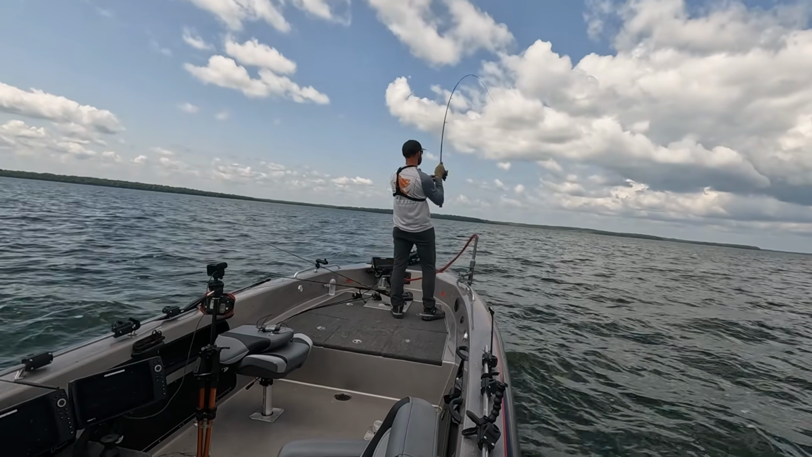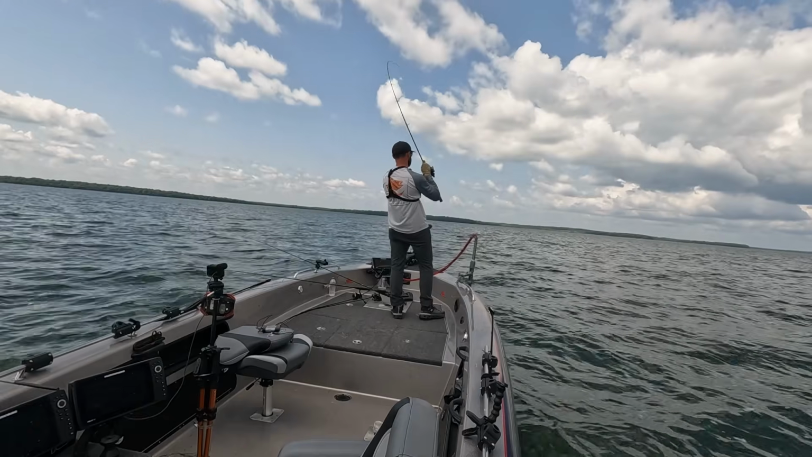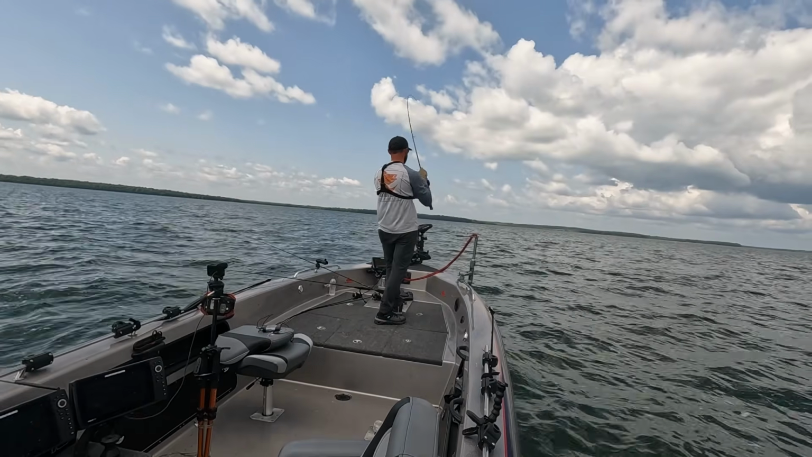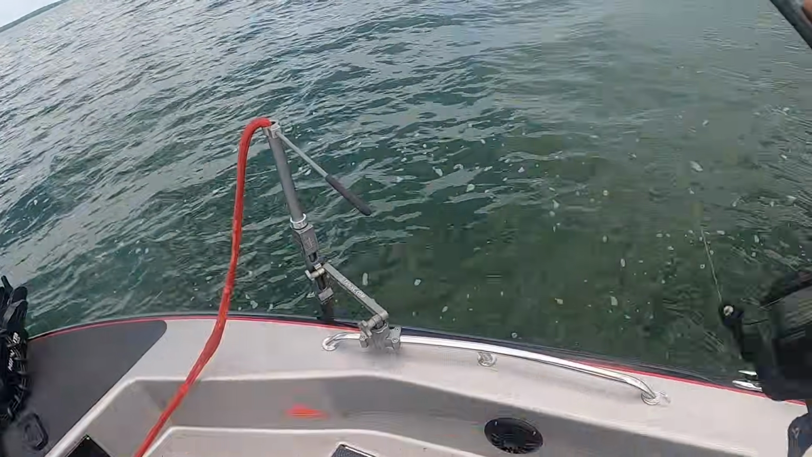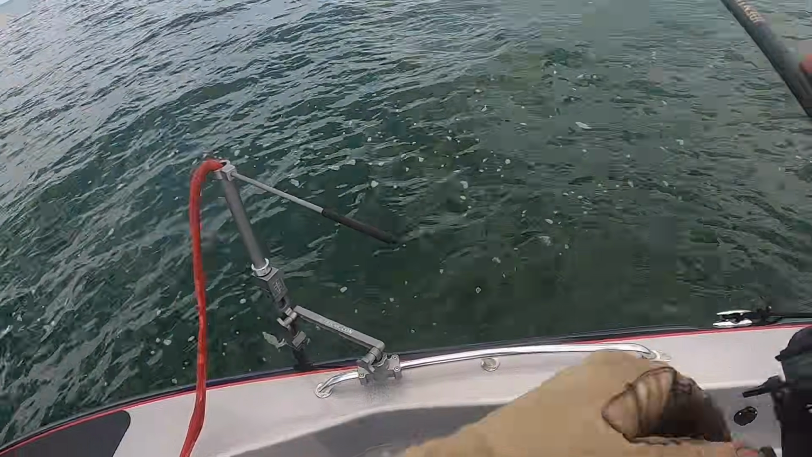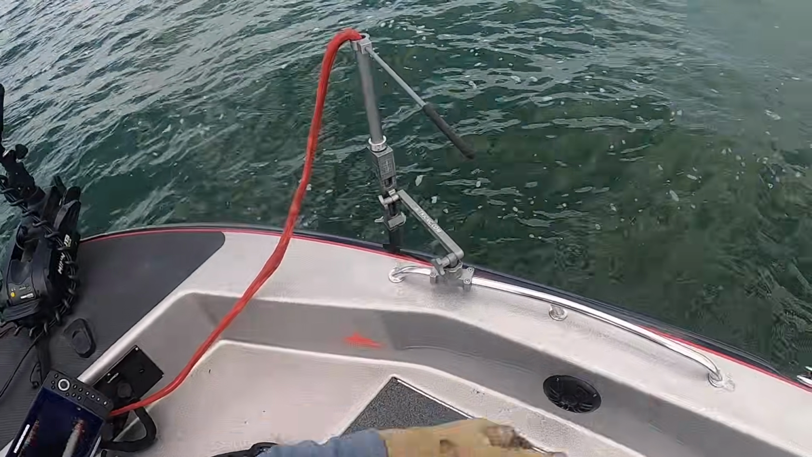Oh, it does have it. Maybe that was wrong. Maybe it is going to be big. Oh, man. Oh, yeah, real nice fish here. That is what we like. You can quickly see the importance of having a few different offerings to throw at those fish.